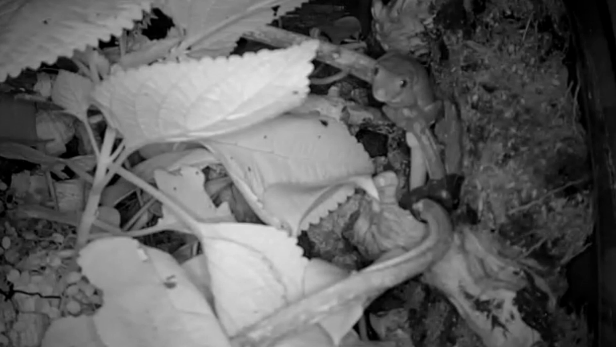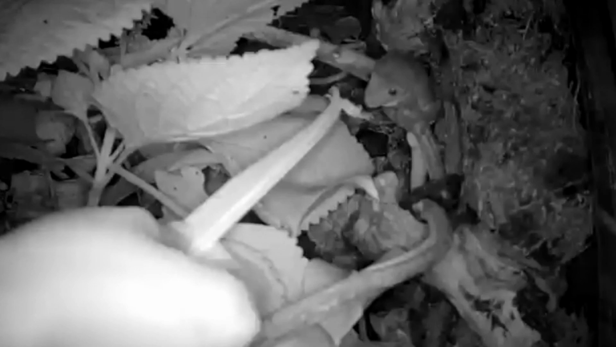So next we have Drogo. You may be able to see him, he's just up in this corner. And I'm going to be tongue feeding him crickets. And he loves his feeder insects. Now I'm going to be shaking it because I think he needs that to really get him interested.